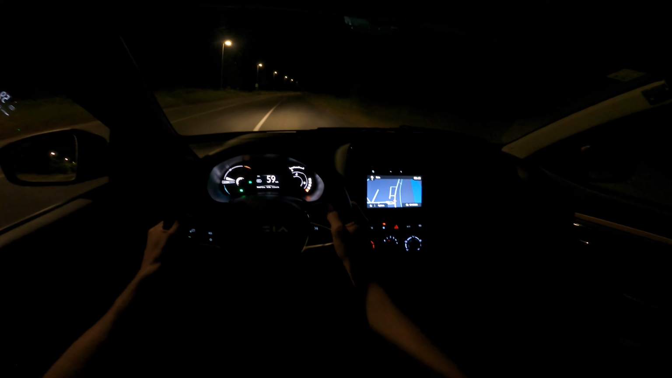But you know, this car ain't that bad. But for the most part, you're gonna drive it in the city, not on the highway. So, you know, even if you drive up to 100, it's actually not that bad.